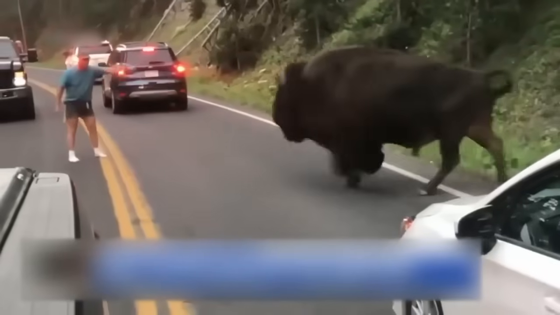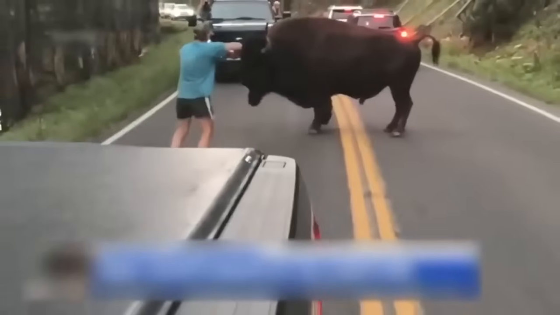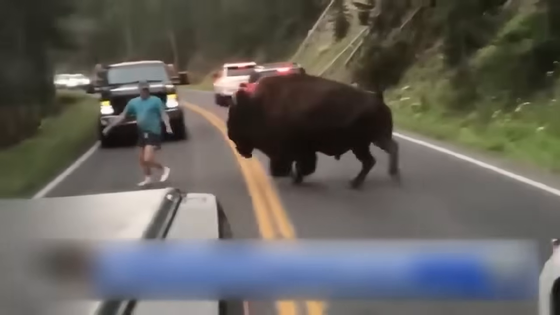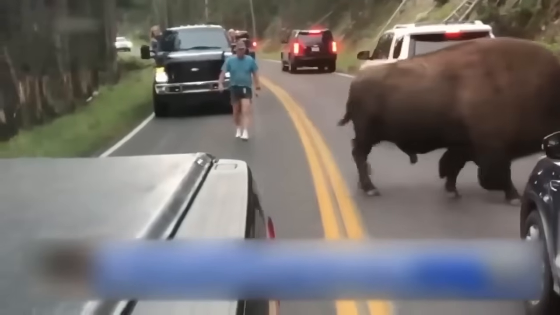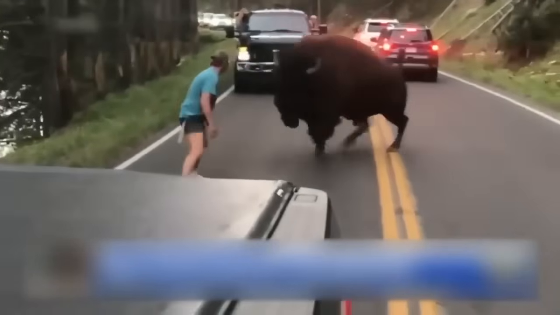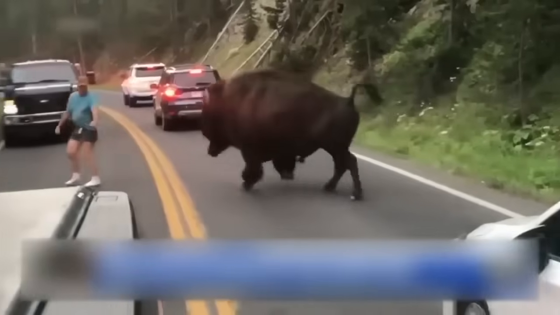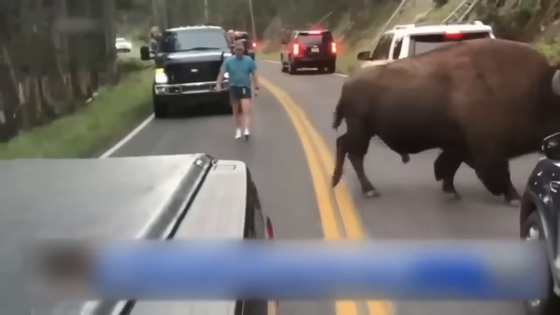In video number 24 on our list, a man gets out of his car at Yellowstone National Park to mock a bison. The bison, feeling threatened, charges at the man and throws him several feet into the air. The man luckily escaped any serious injuries, but this is a caution that humans should never underestimate the power of wild animals. This is just one of 30 times humans messed with the wrong predator on our list.